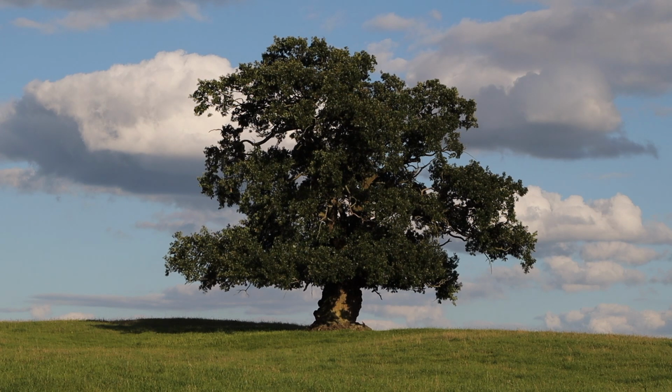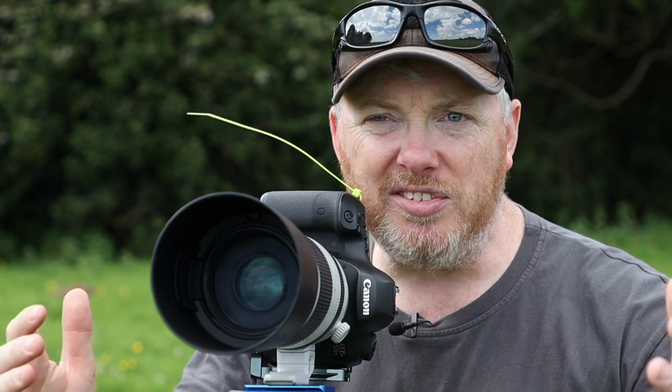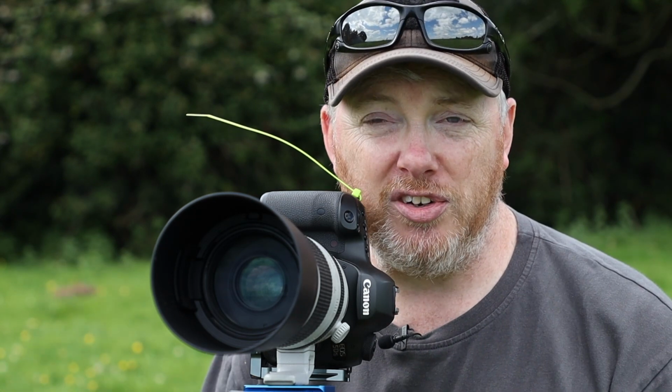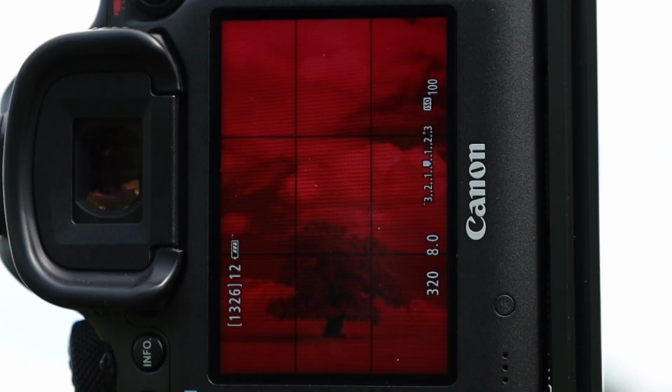I found this tree about 2 weeks ago and I'm so pleased I did. It's an incredible subject. This mighty oak tree stood in the middle of this field, isolated on top of a hill overlooking Gloucestershire. In terms of photography, it's such a great subject. And of course I'm shooting IR today, and it's perfect for IR because you've got this lovely tree with blue skies and clouds in the background, and that really lends itself to IR photography. Such a find.